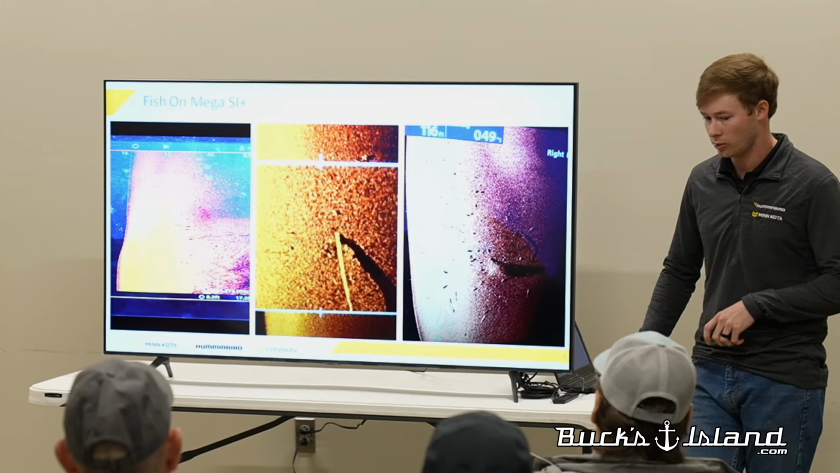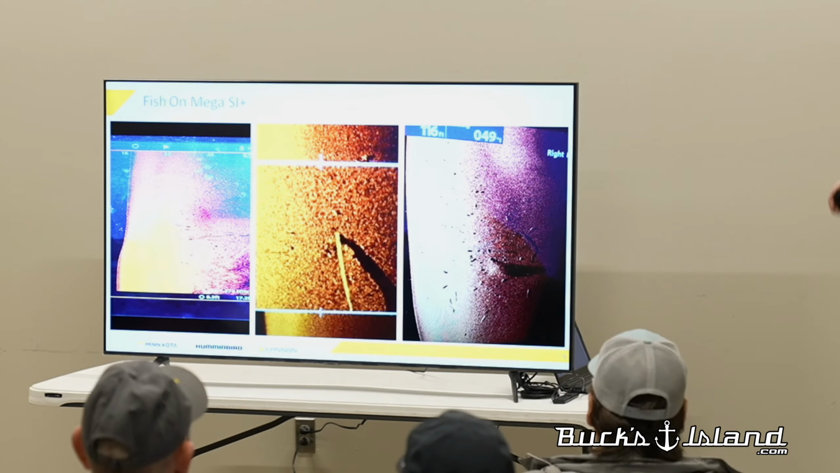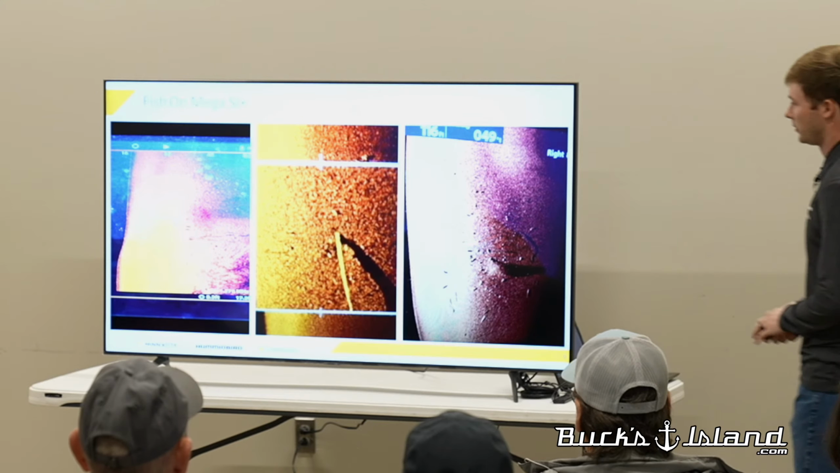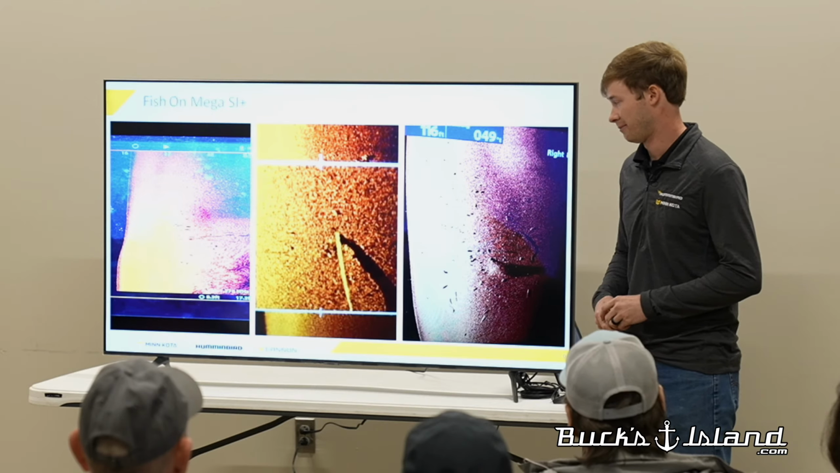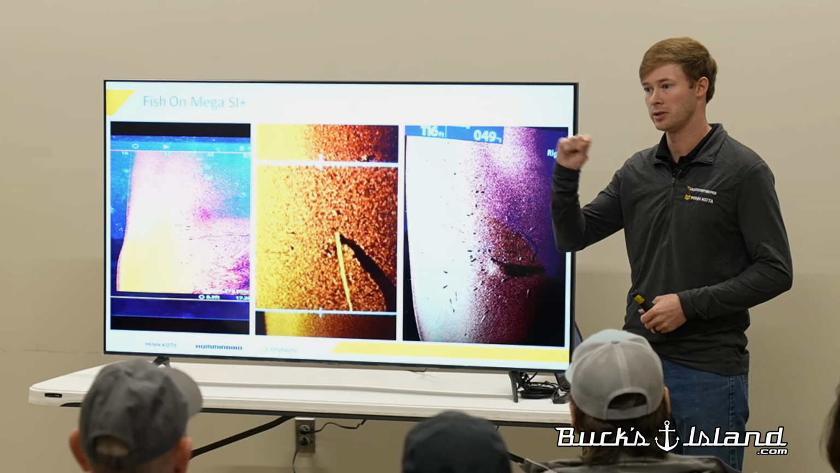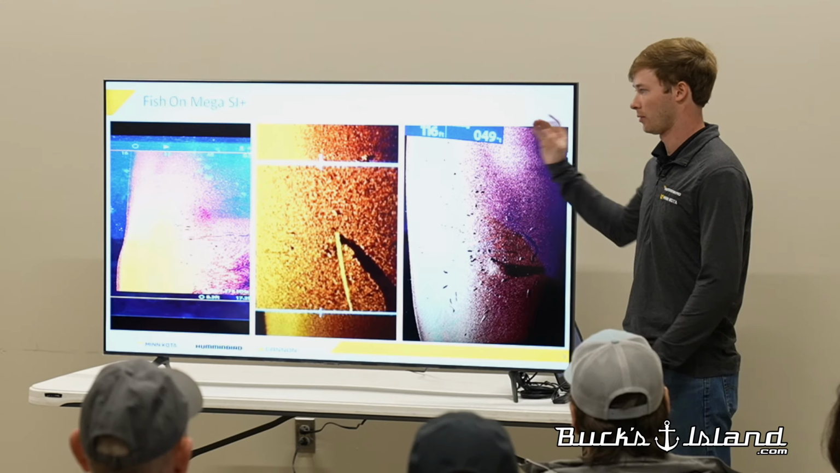So this is what a school of bass looks like here. These are all around here, either Pickwick or Guntersville. Most of the time, because of the way the beam is, it's like you get a pen and you just drew a bunch of lines on the screen. It's not going to be where you have a white dot with a shadow.